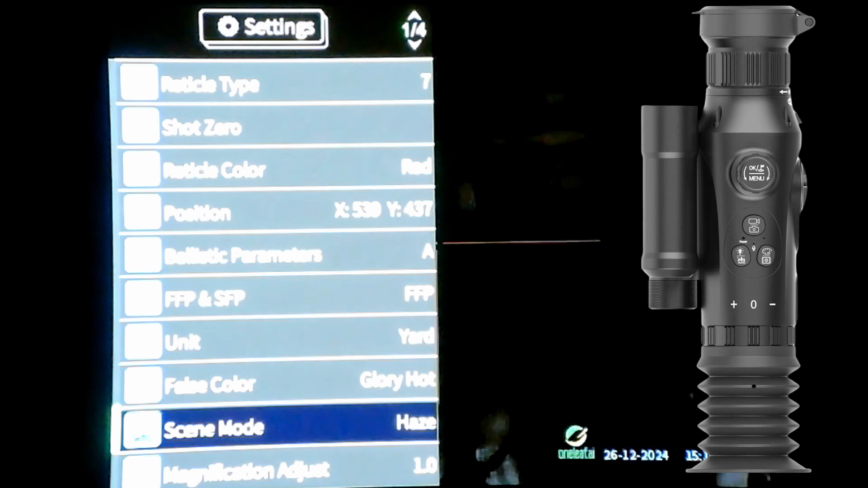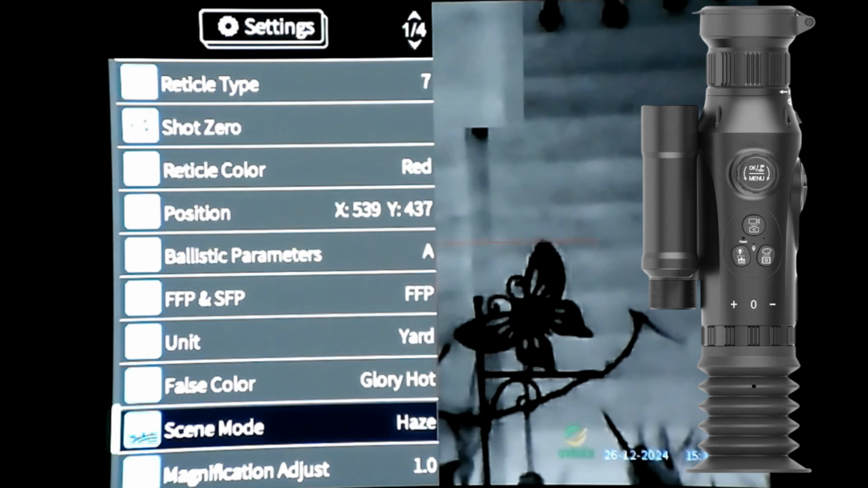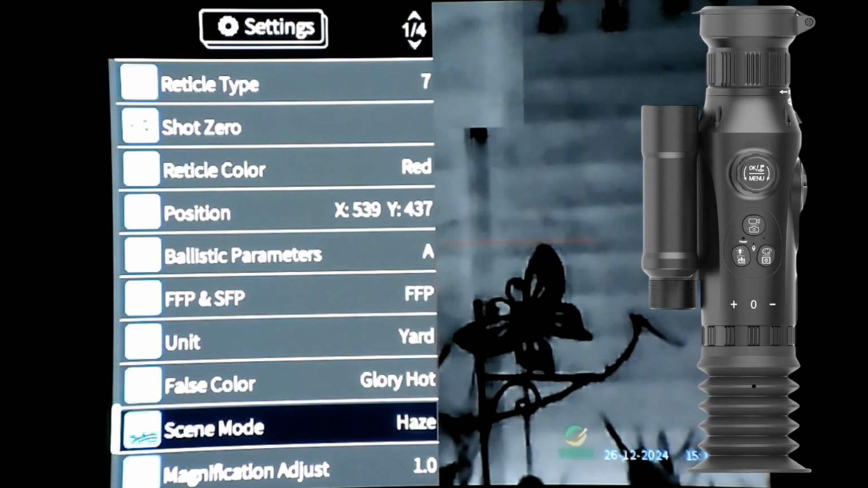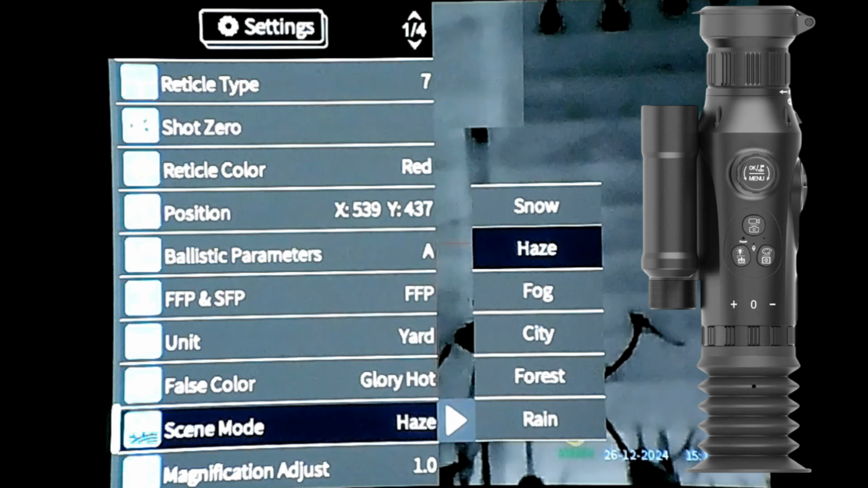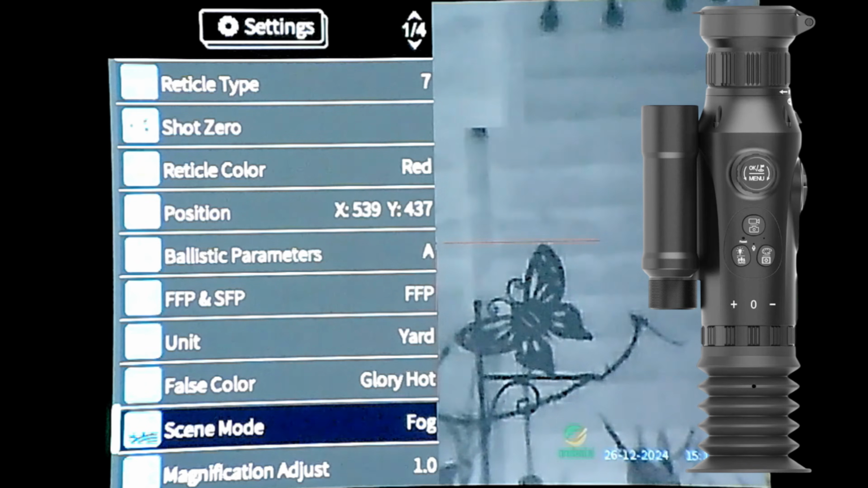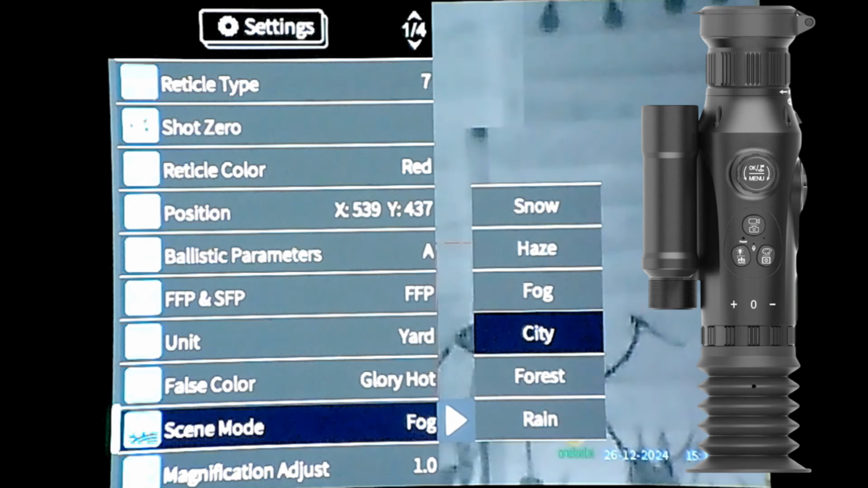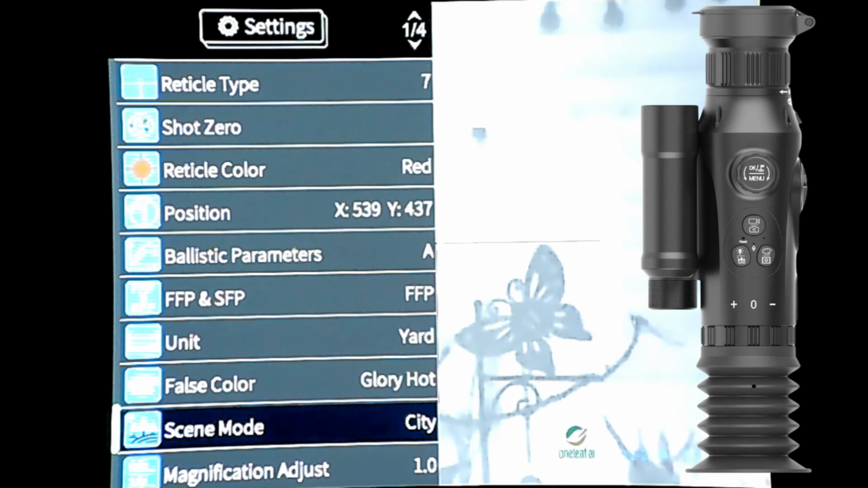So, because it's a bit drizzly. And then again, you've also got your palettes. I'll bring it back to city, I think. You got fog as well. Look, let's see what fog's like. Yeah. Back to city.